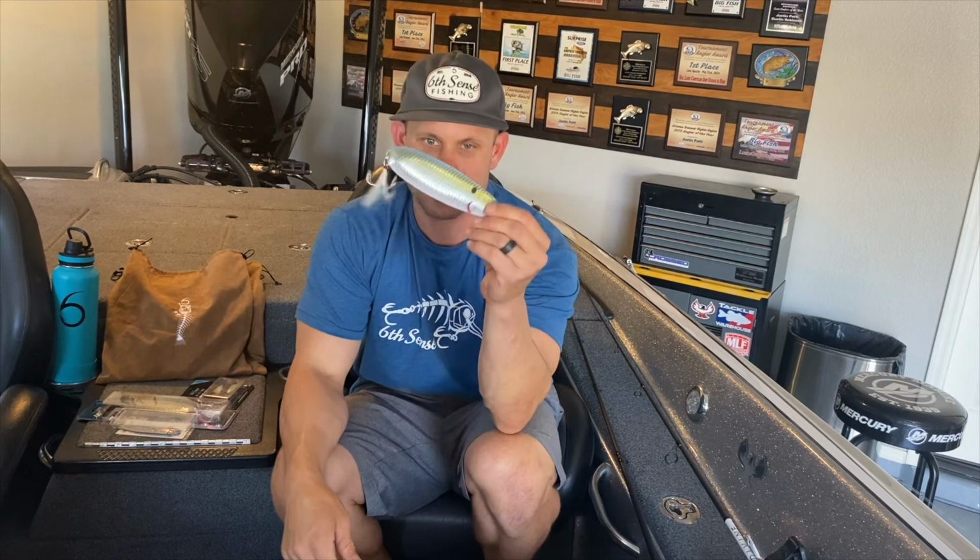All right, as you guys can see, we caught them pretty good on the big mag spoon. This is my favorite thing to throw for big stripers this time of year when they get keyed in on those big gizzard shad, especially when they're eating the big mag spoon.